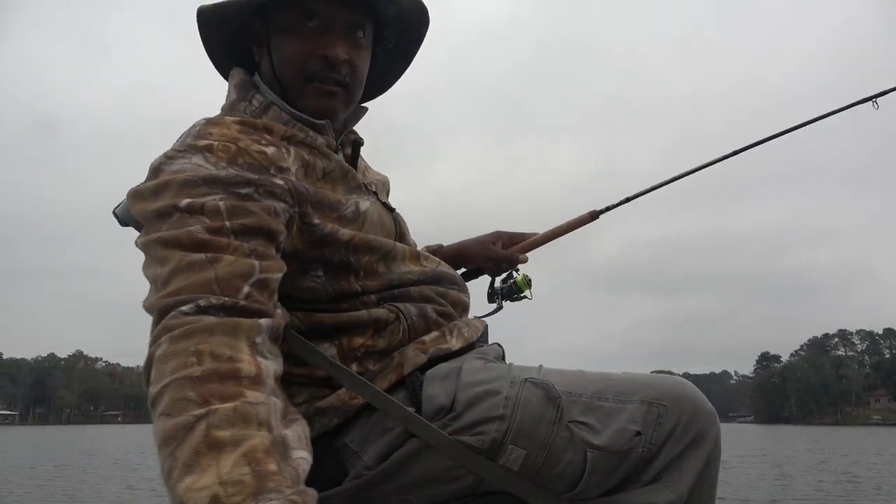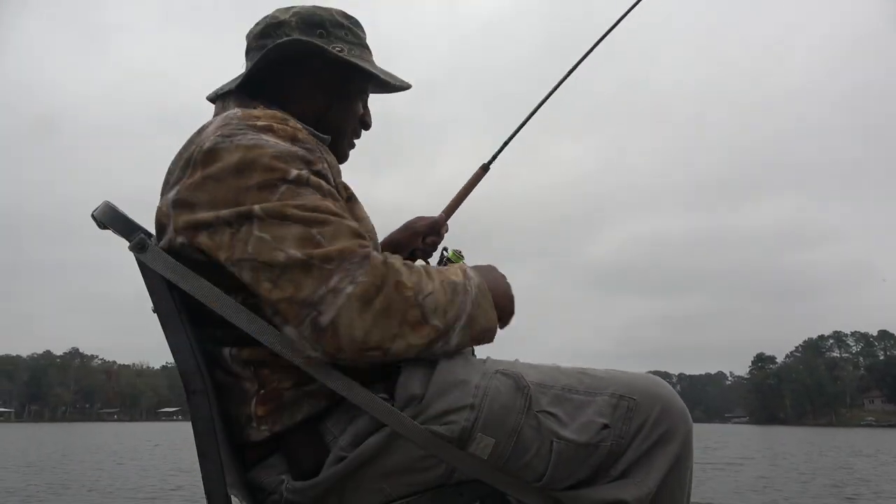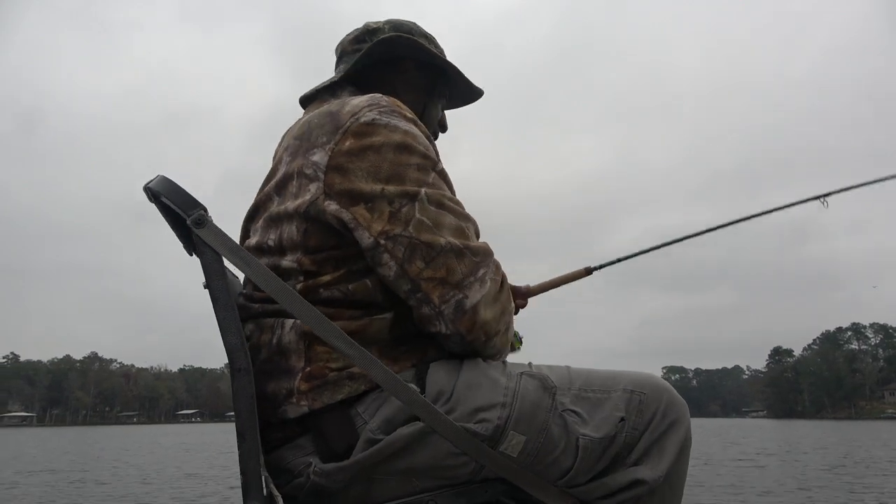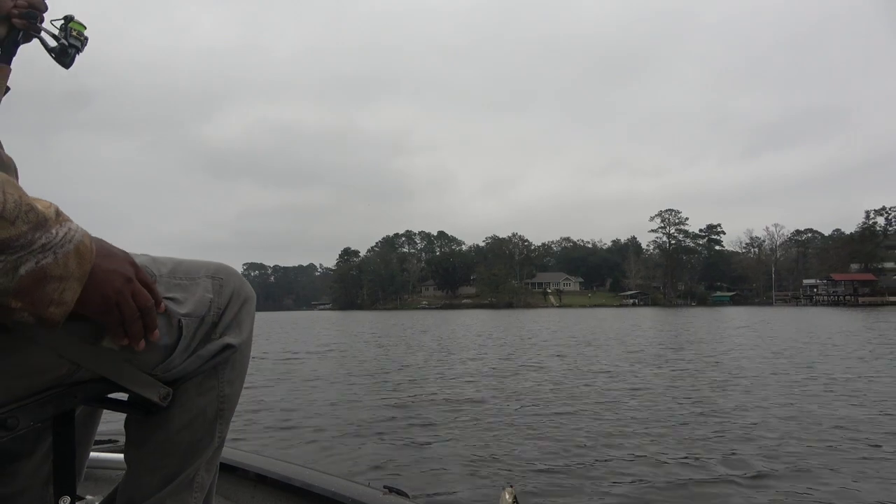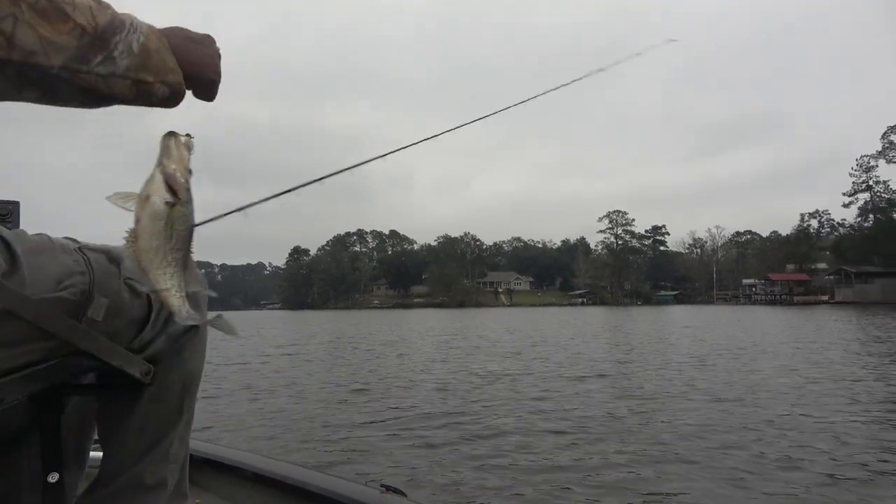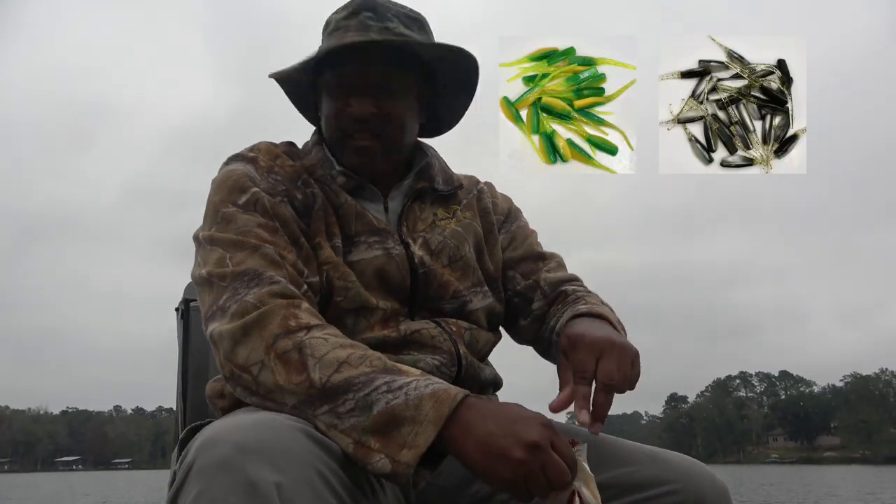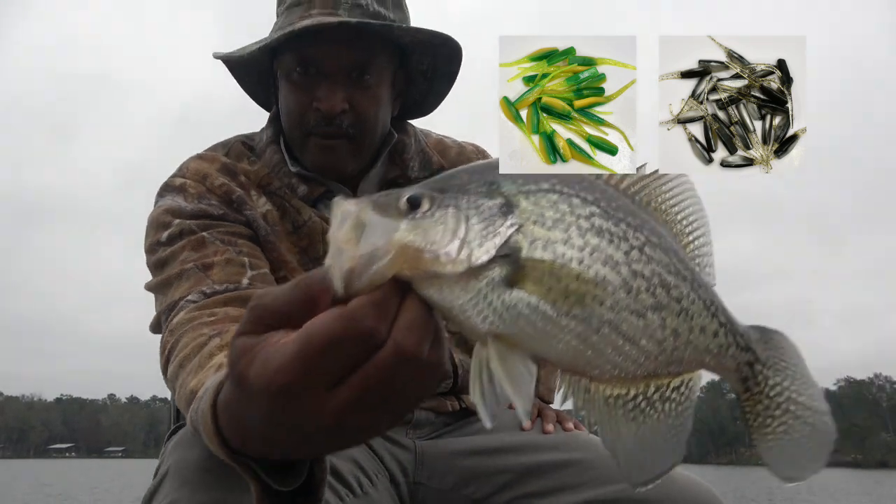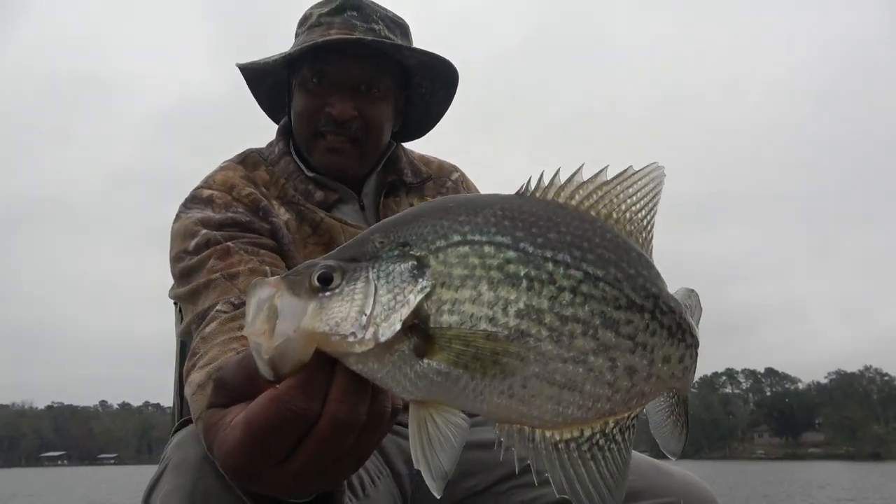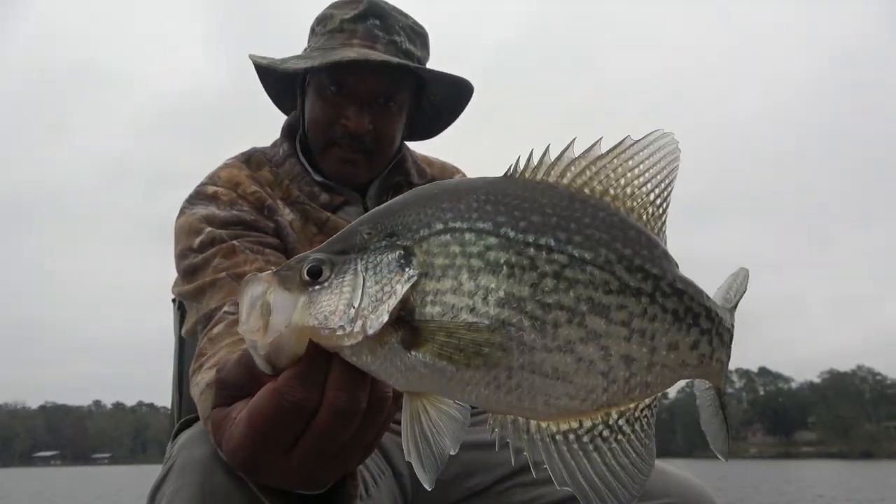Alrighty. Got a nice one here. Guys, I had to let my camera down. I was getting a little bit of attention, so. But look at this hog. Look at this hog. Look at there. Big old Lake Tackle crappie.